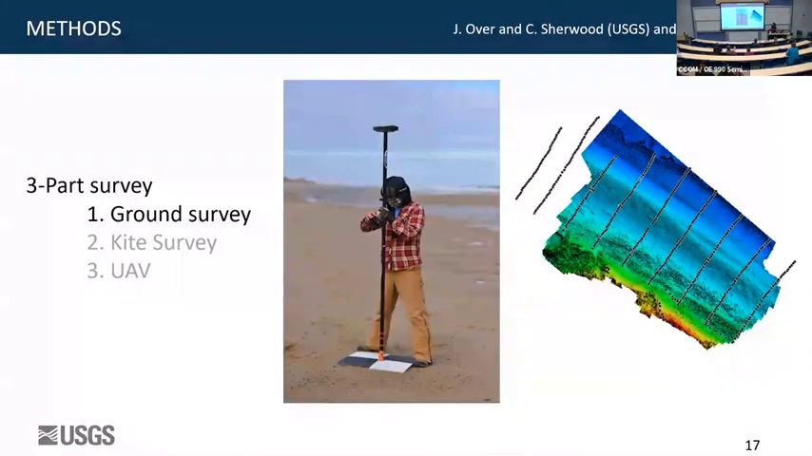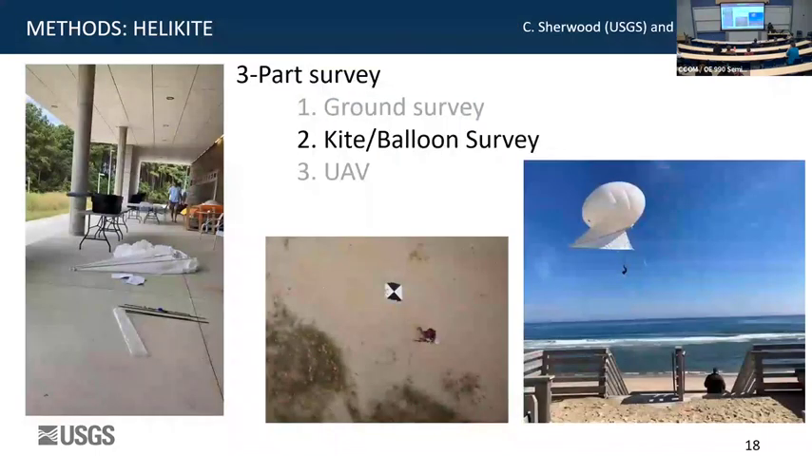In order to also ground truth in general, because this is just looking at a small section of the beach, we're also doing a 3-part survey to basically ground truth our camera imagery. So we go out, we take some ground surveys, we have elevation points on transects along the beach. That's pretty standard, it's typical. But then we have the helicite.